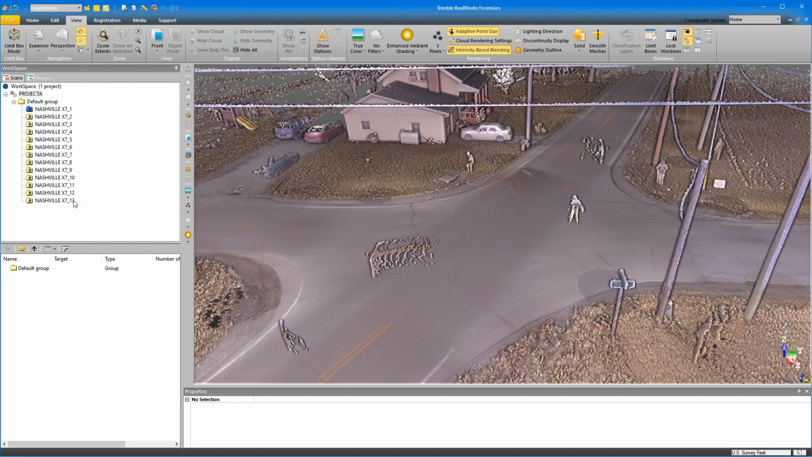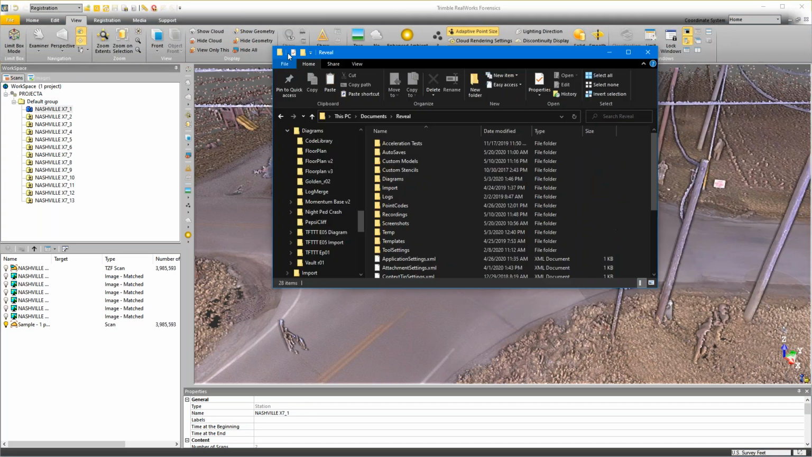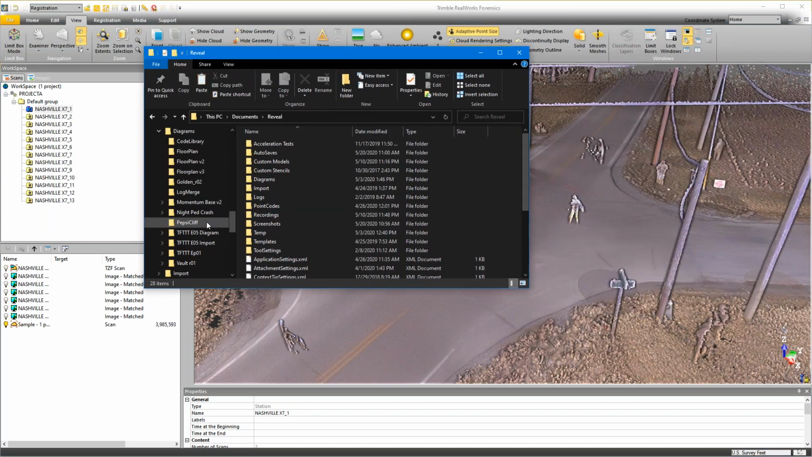Now, one of the hard things to teach or understand is how this area over here on the left is structured, in that we have a tree coming down here, and then we have things inside of that tree. So if I click on, say, Nashville X7_1, we have the things that are inside of that. And the real easy way to explain this, since we work with it all the time, is the Windows File Explorer.